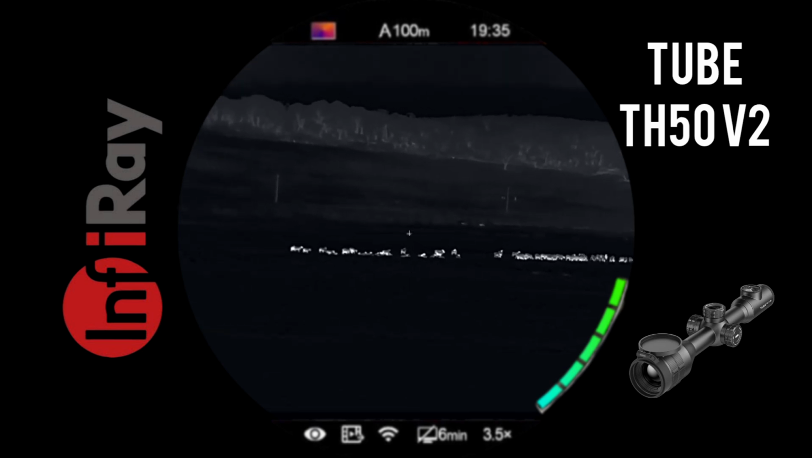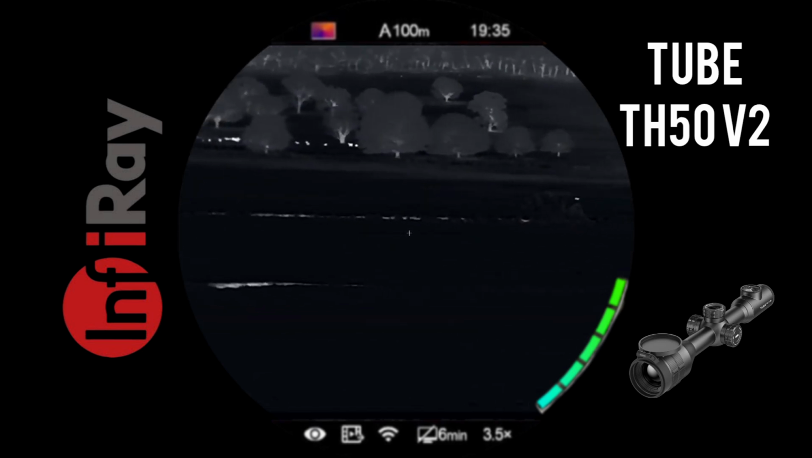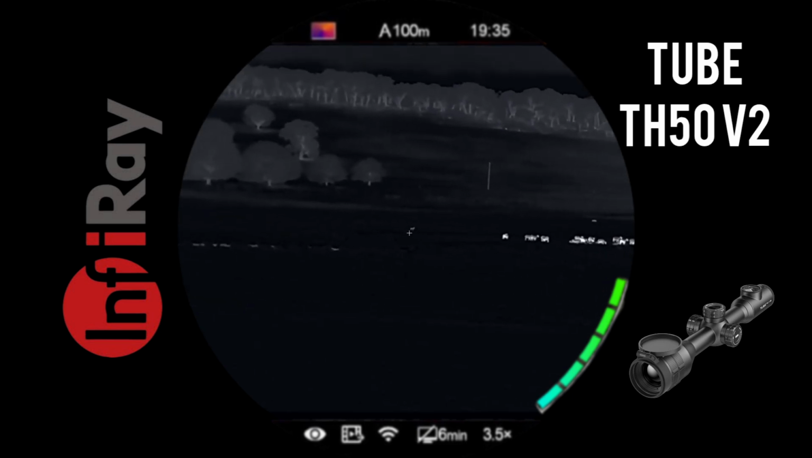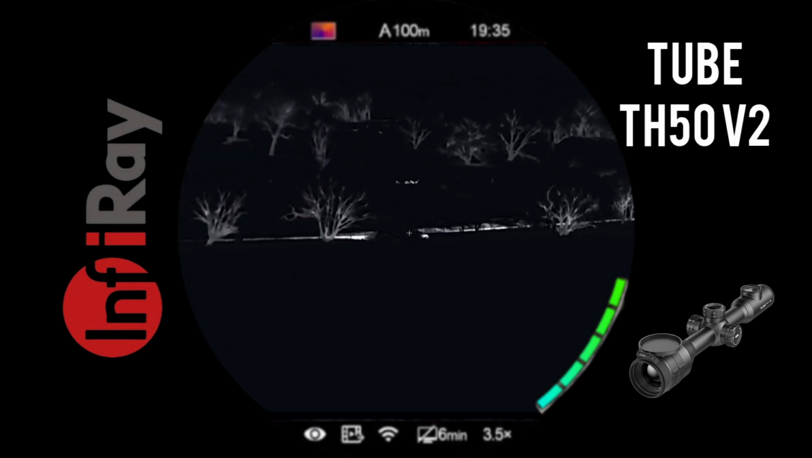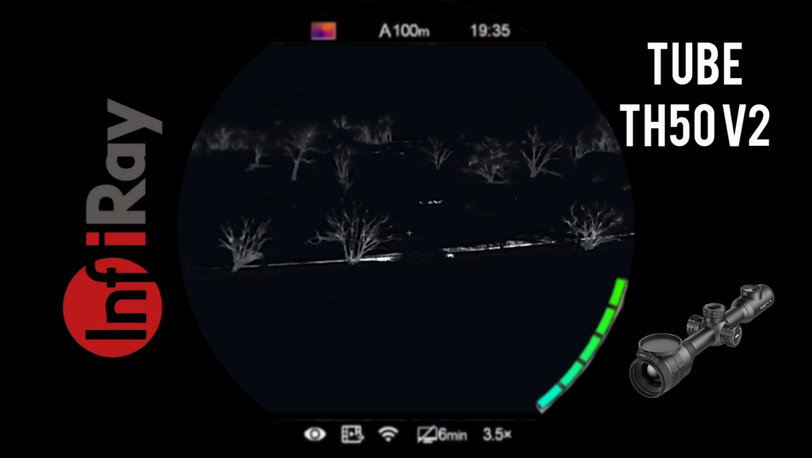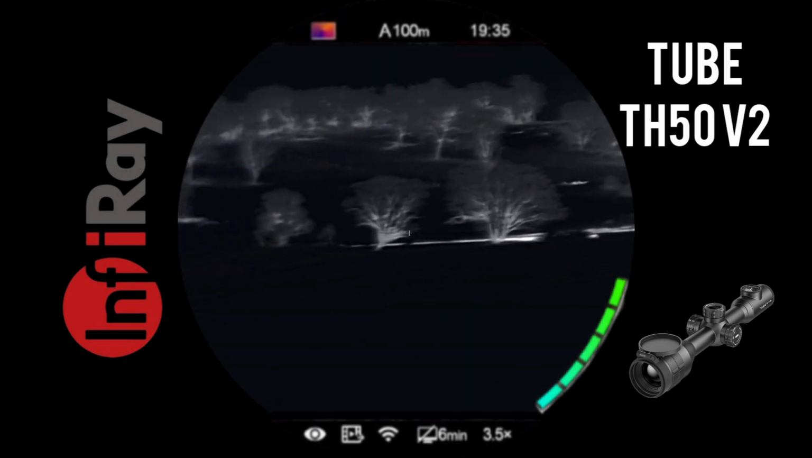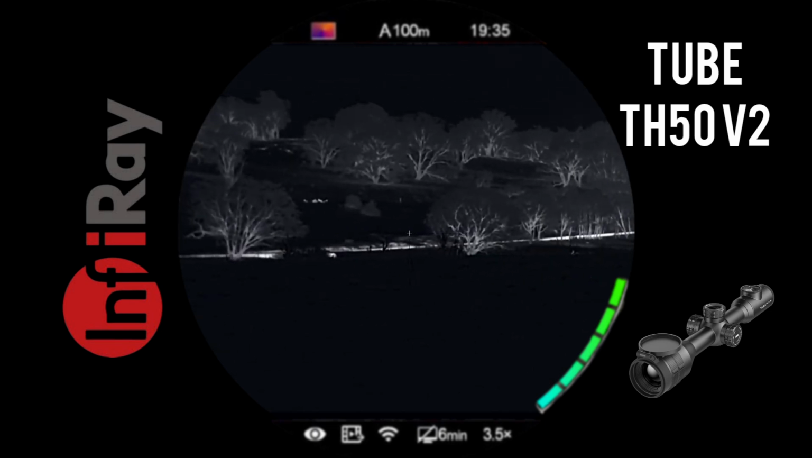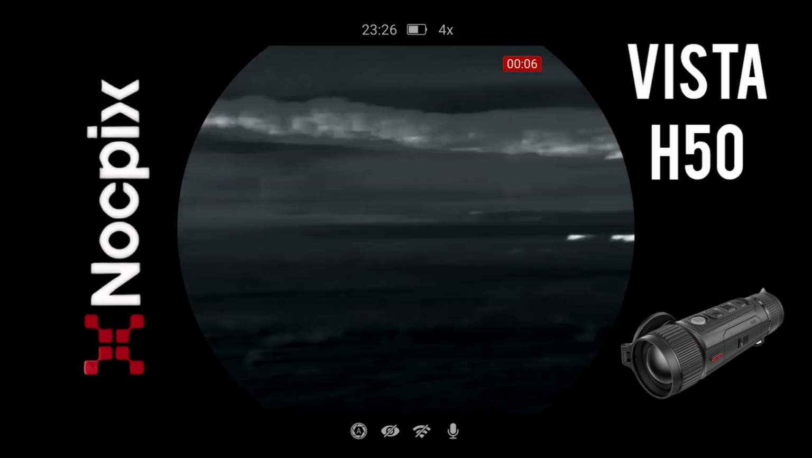That could be a fox or a wombat, I'm not 100% sure. Judging by the size of it, I'm going to say wombat. That looks like a fox. It's getting a bit fuzzy. I'm just going to turn the ultra clear on this and see if it makes a difference. Oh, yep. That's better. Right, so it appears to be two foxes.